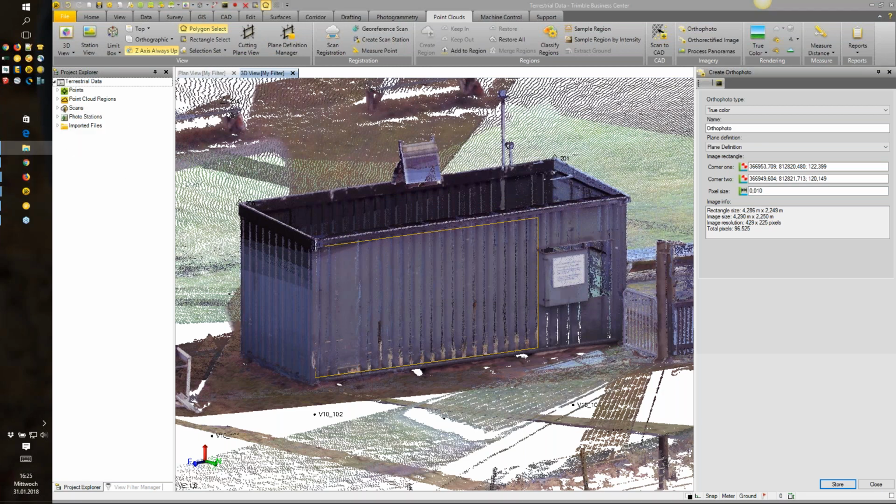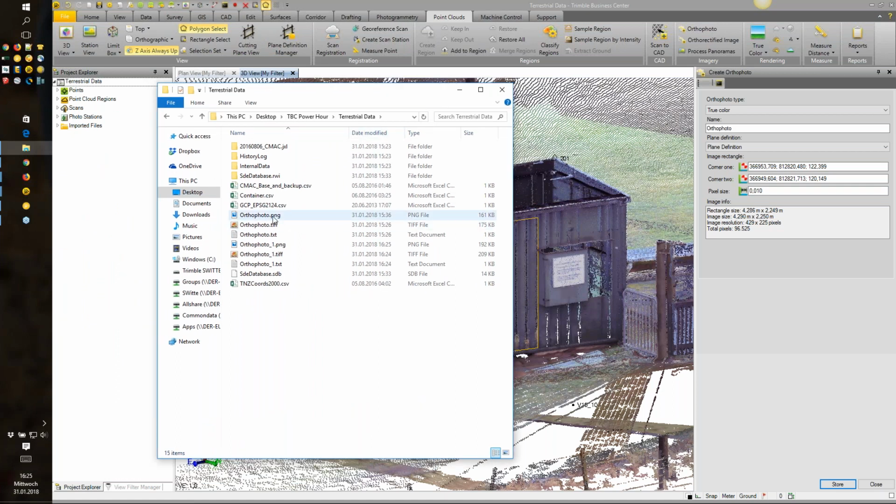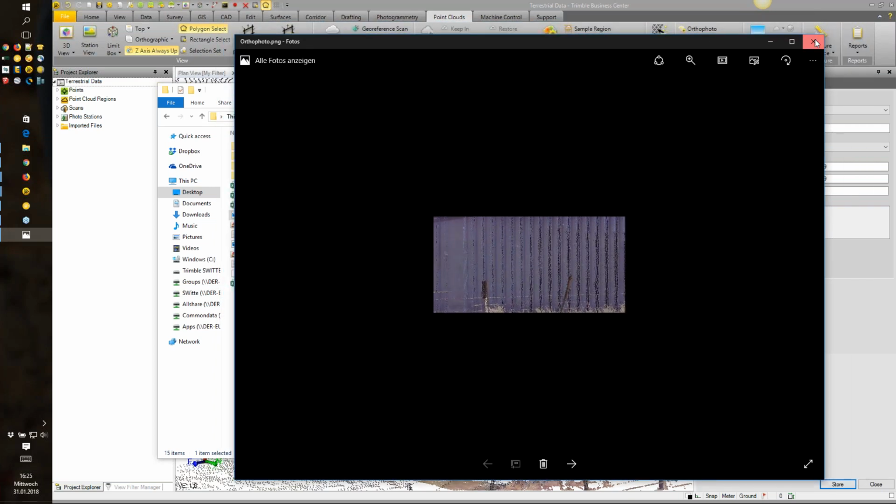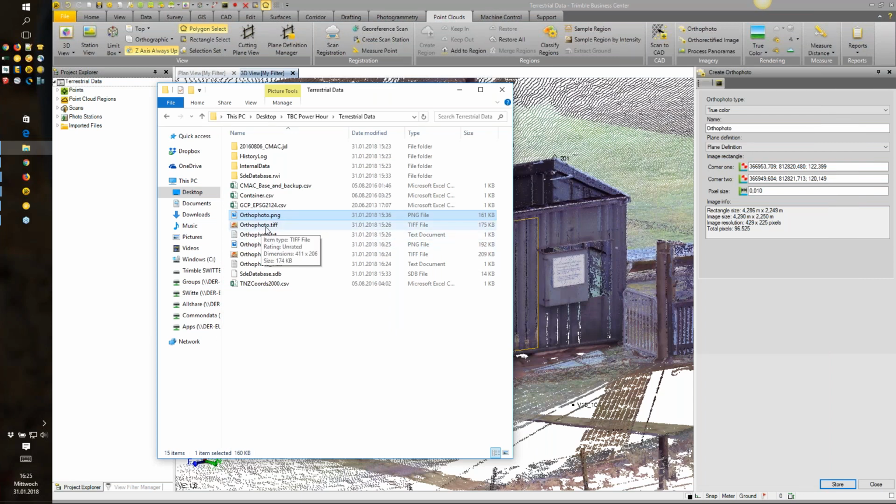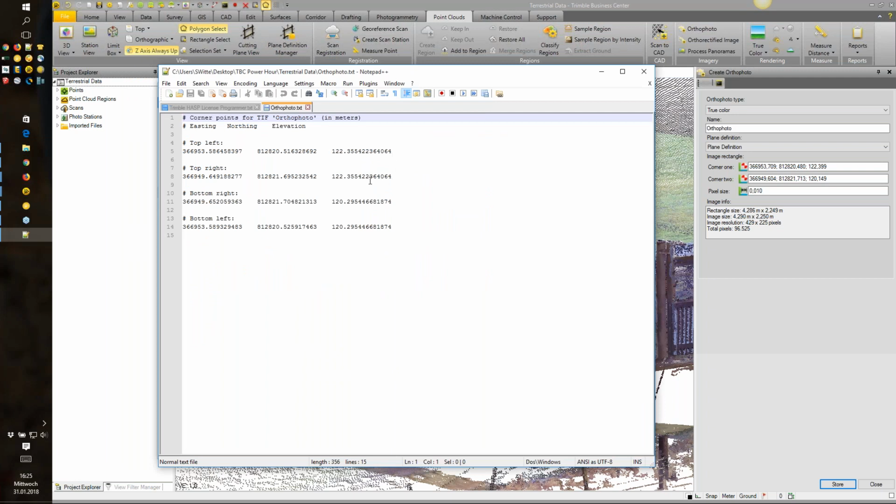So when we open this one, I can show you. It's over here, that's our autophoto that we had generated here. So we will get a PNG file, a TIFF file, and a text file. This text file contains the link to the TIFF file and the four corners of the image with the coordinates in TBC, as you can see here.